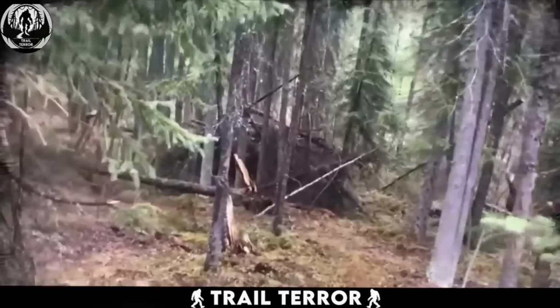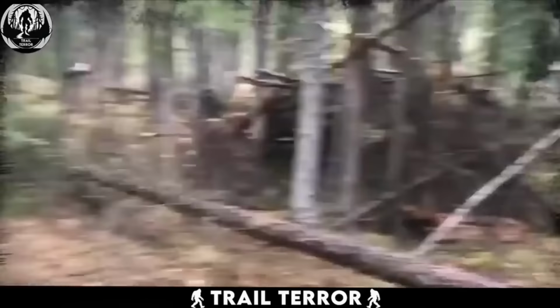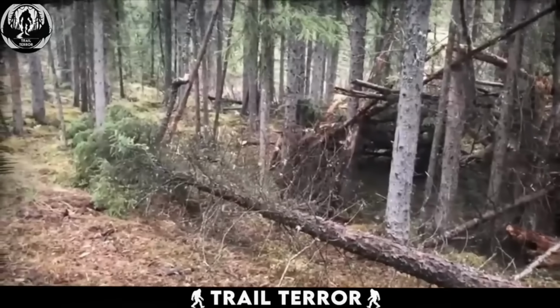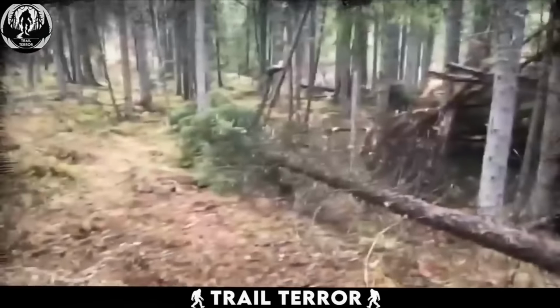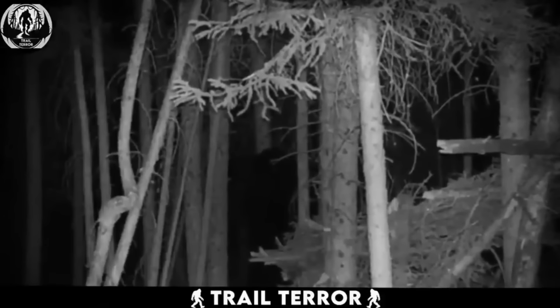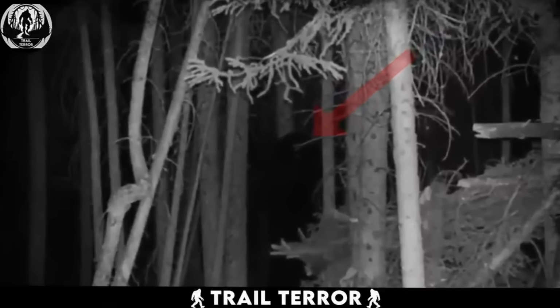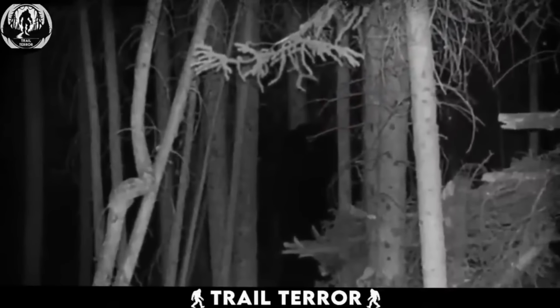As he returned the next day to see what was going on there, he saw broken trees everywhere. Shocked at what might have resulted in this situation, he took his camera and went back. At home, he found that the trail camera had recorded a couple of pictures and clips of the beast responsible for all the destruction and living in that shelter.